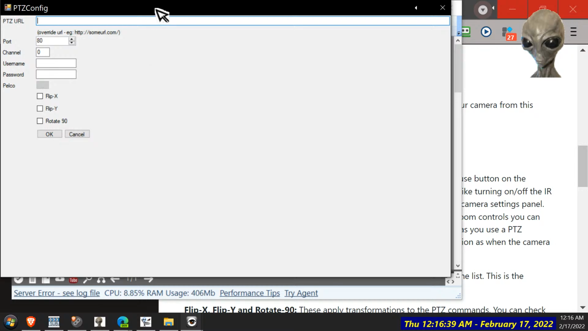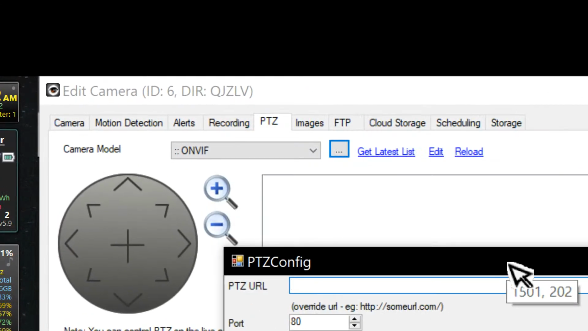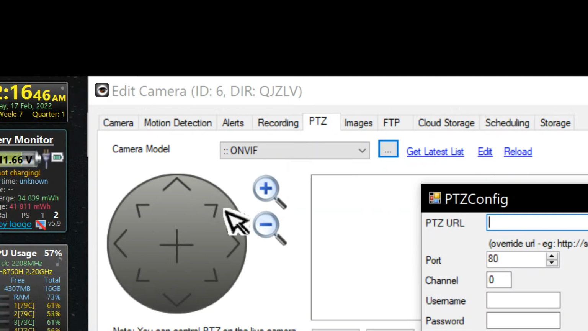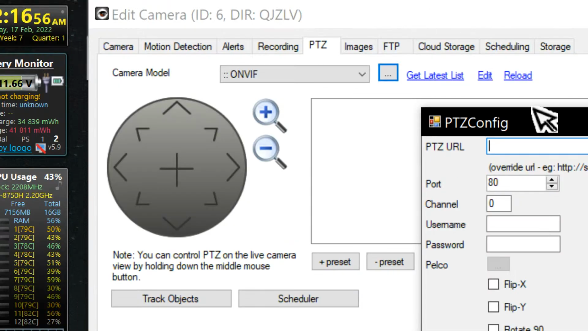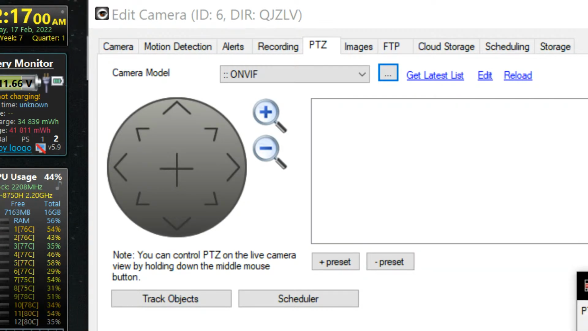You can see how fine that print is, which is annoying. Of course, it allows us to go in between directions as well. Plus, minus. Yeah, is that all? Preset.